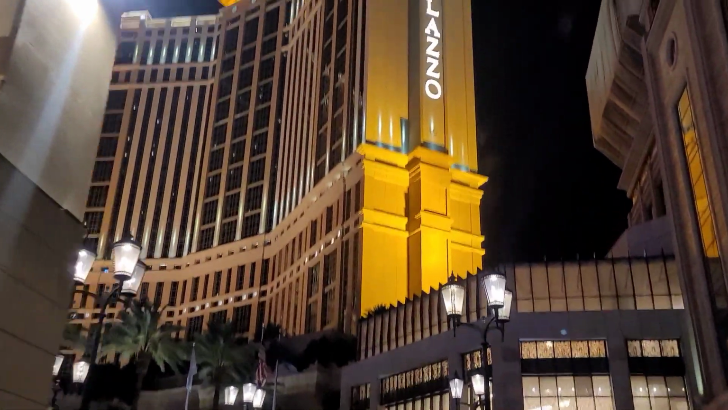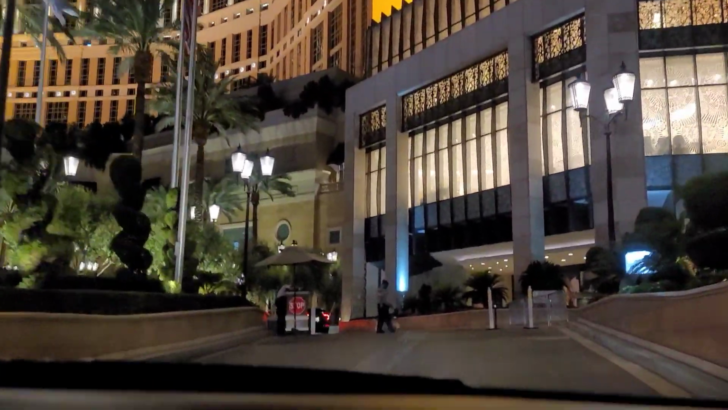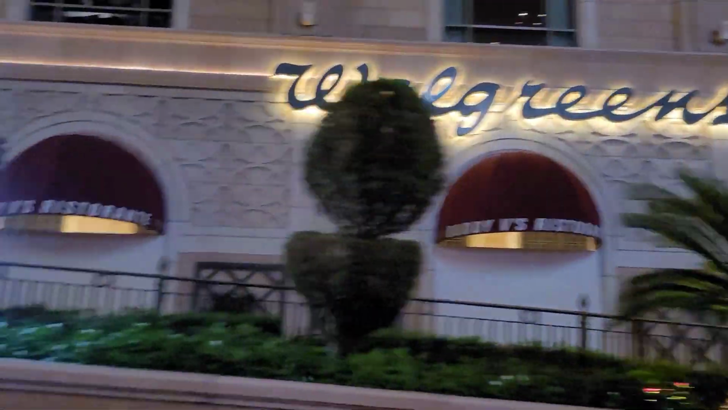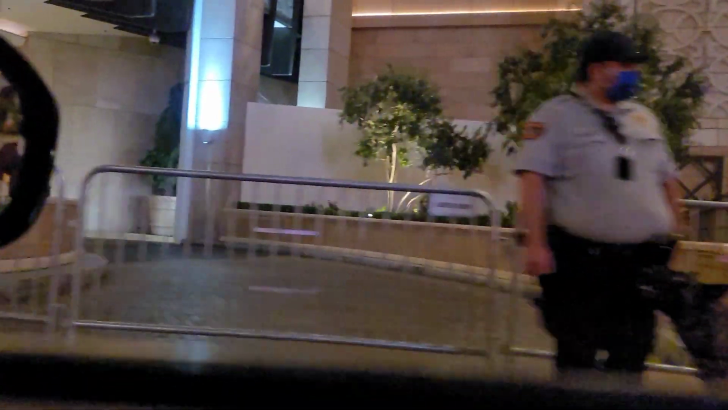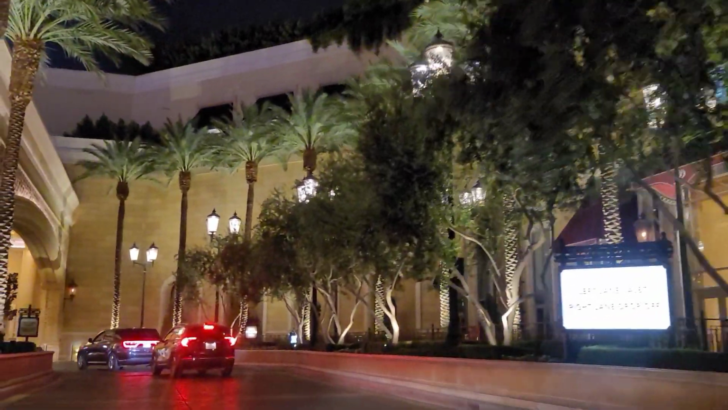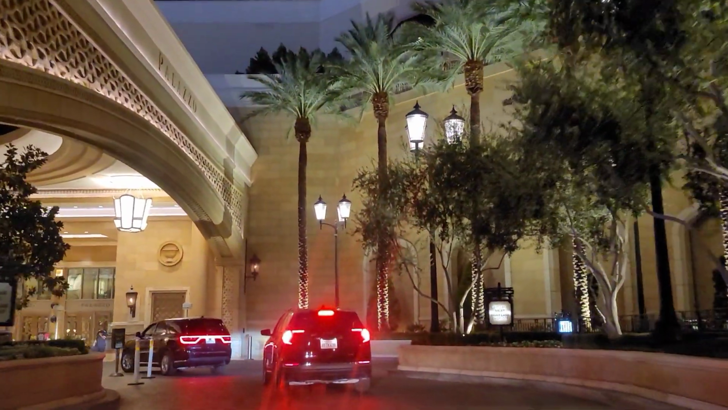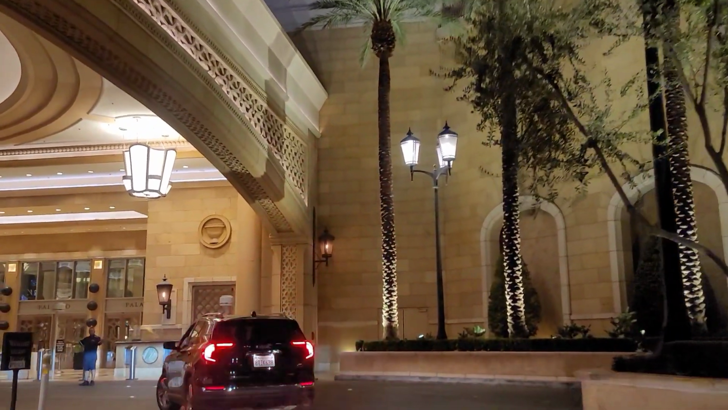Coming into the Palazzo entry. Let's get his lunch right now. He's a big boy. Like I said, guys, we're approaching 11 o'clock and it just seems to be getting busier as we get to each hotel for midweek.